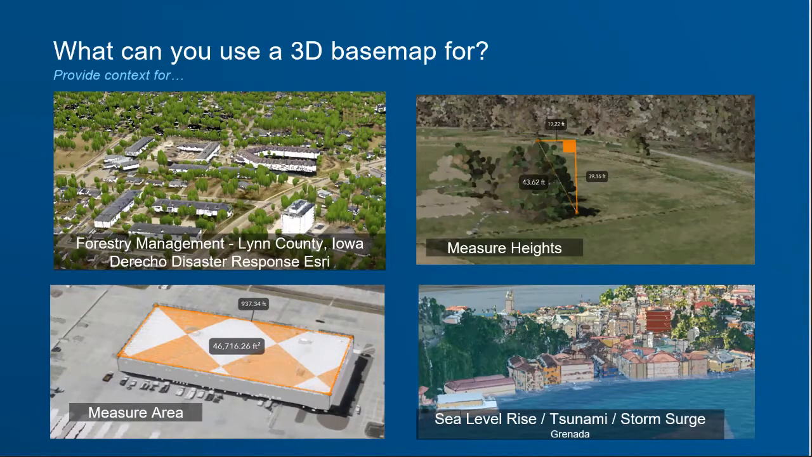You can also use 3D Basemap for measurement. So anybody viewing this on a common browser can go in and measure how high a tree is or how high a signage is using that point cloud from the LiDAR. They can also go in and measure areas. So a roofer that's looking at contracting for a building can go in and see how much area that roof is. Or if there's been a tornado or a windstorm that rips up those buildings, you can measure that.